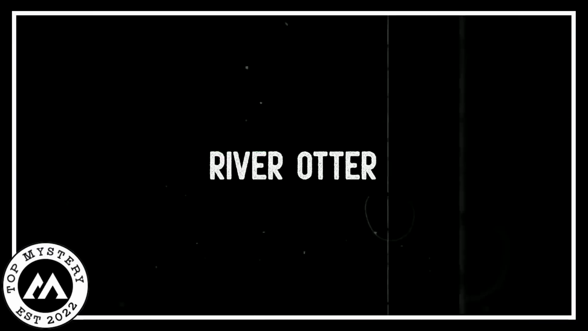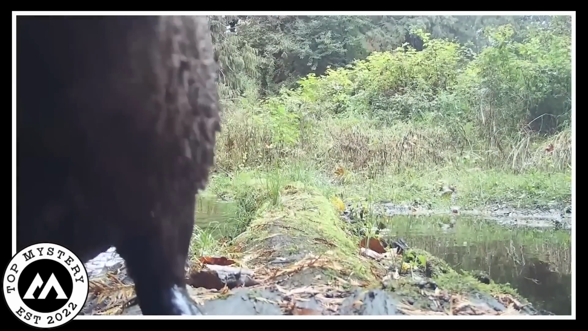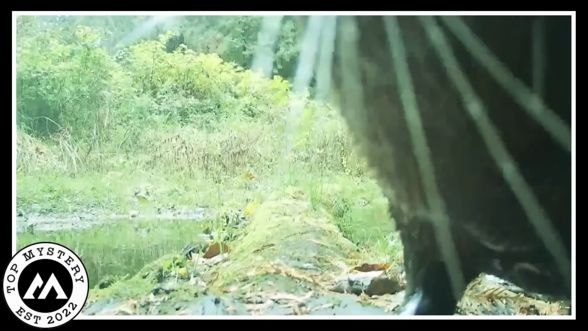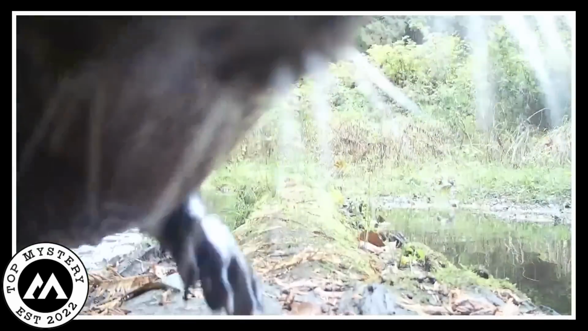River otter. One sunny day by the river, something strange happened. A curious otter popped out of the water, its shiny, wet fur sparkling in the sun. A hidden camera nearby caught the otter's surprise visit. When the otter saw the camera, it paused for a moment, like it knew someone was watching. The little creature quickly checked around, then zoomed away into the bushes.